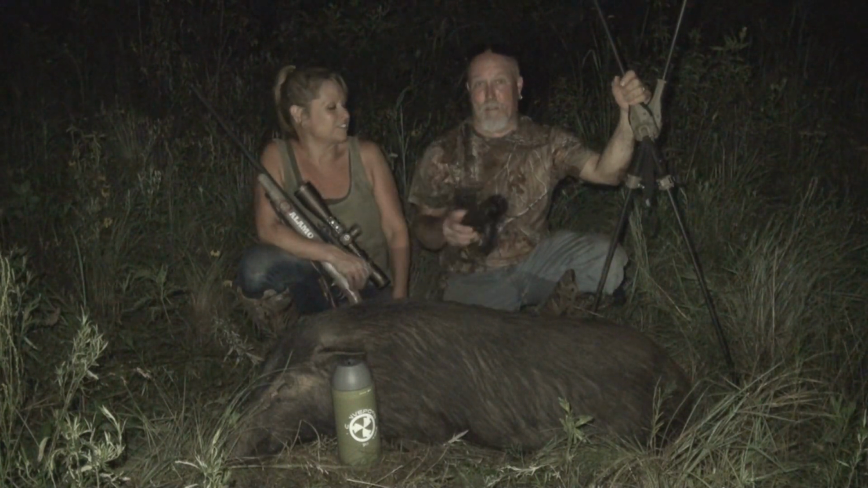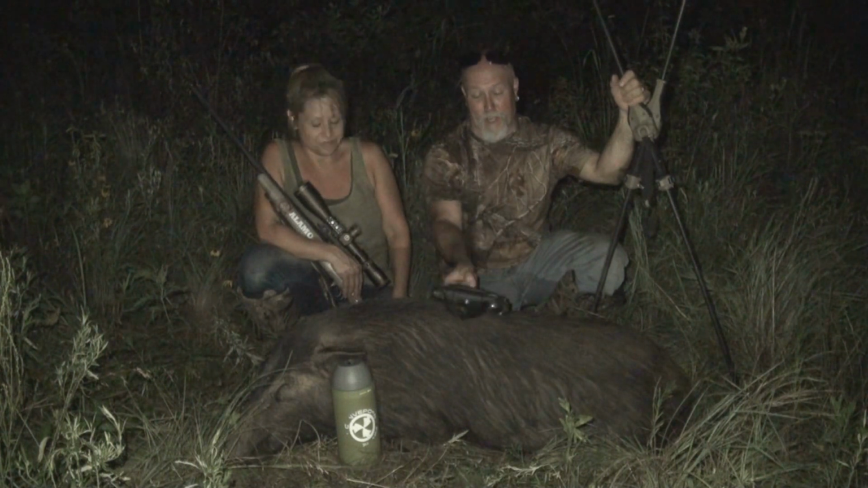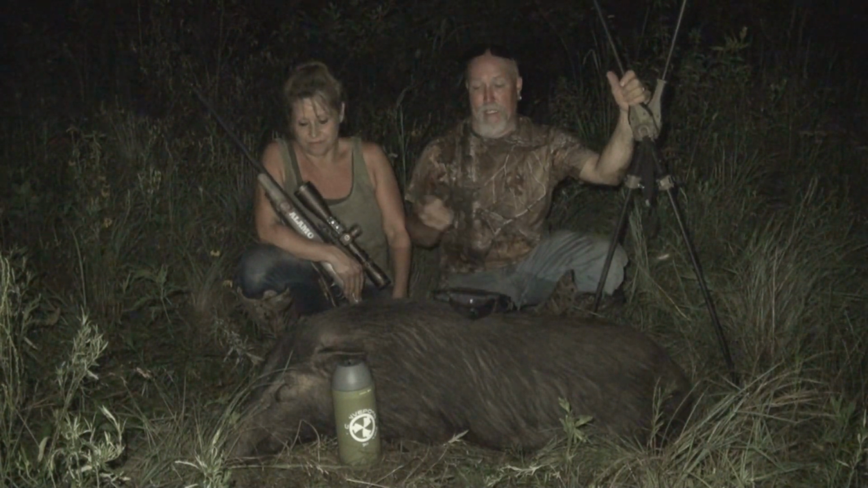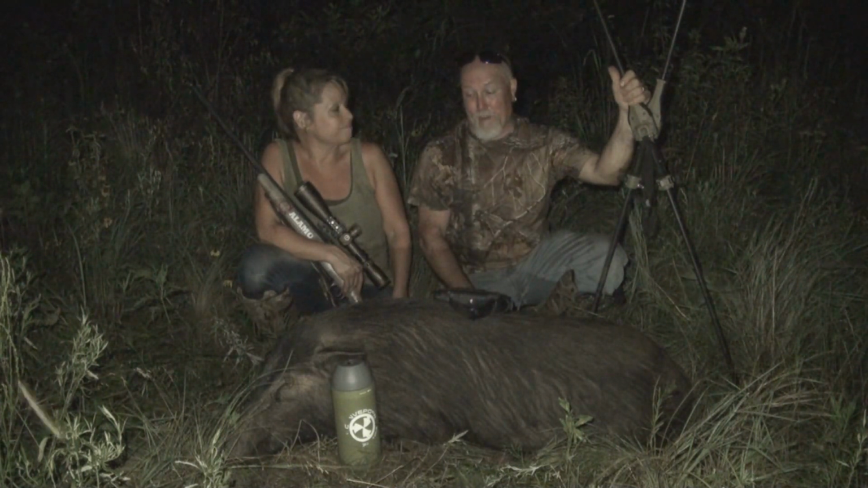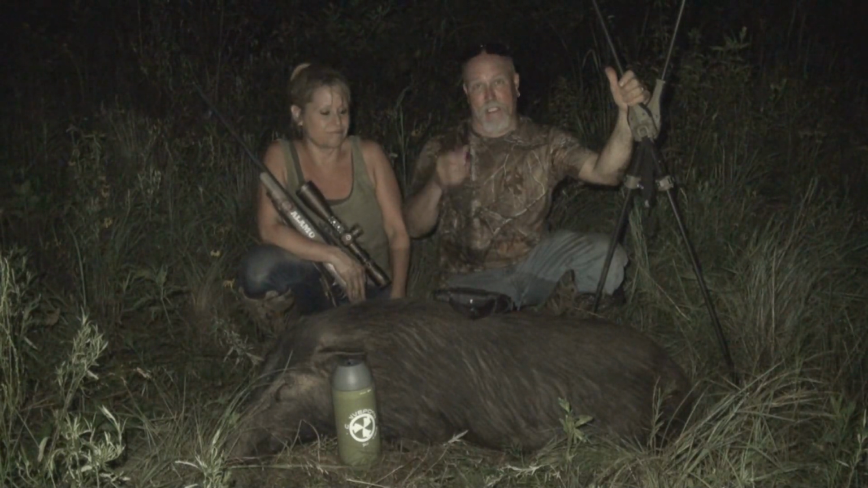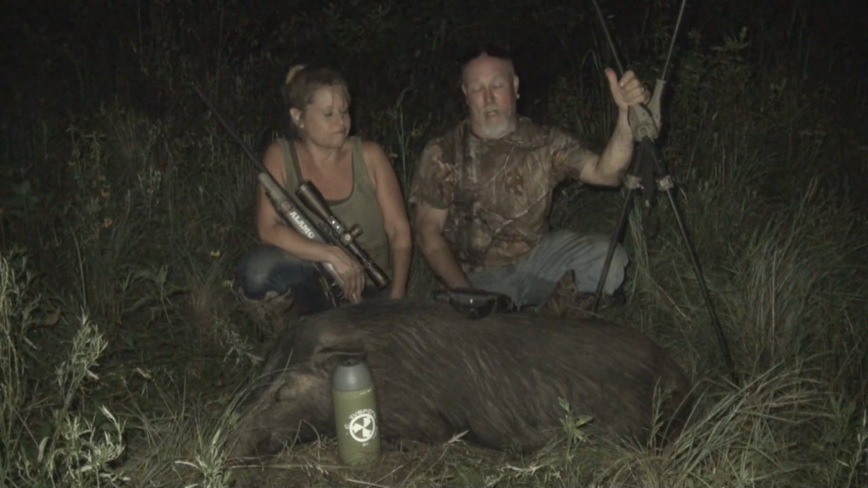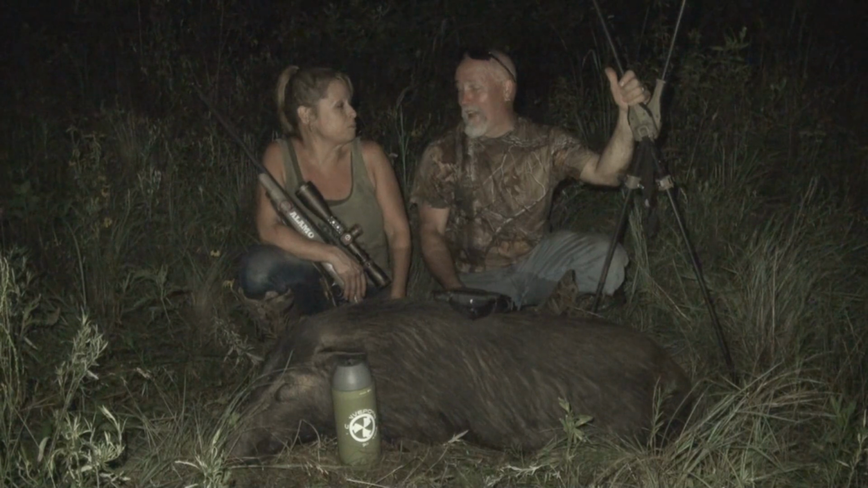If it hadn't been for a combination of thermal devices and flashlights, we would not have found this hog. We didn't find a blood trail right away. She went in a little further left than we thought she did, and I finally found blood on a plum bush, and then Michelle was walking along and scanning with a thermal device and using a flashlight, and she stumbled onto her. And so, yeah, after we cut a trail through the plum thicket.